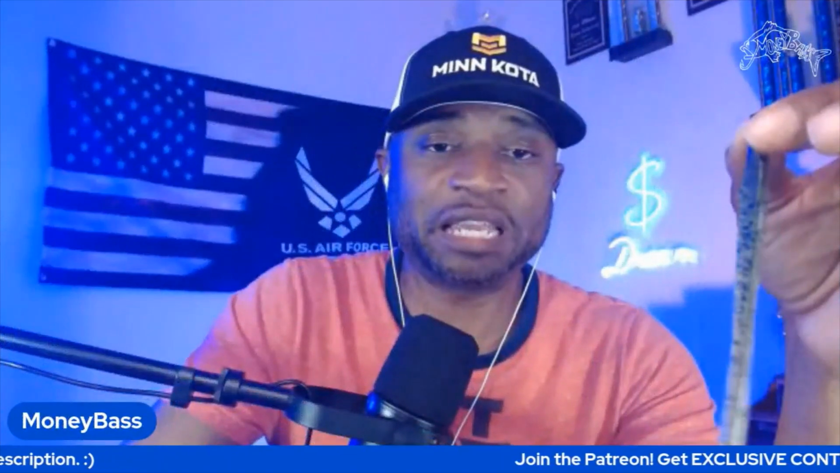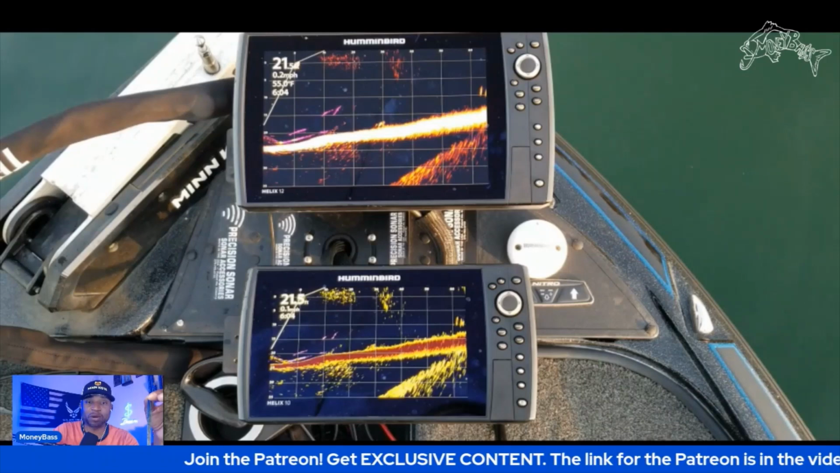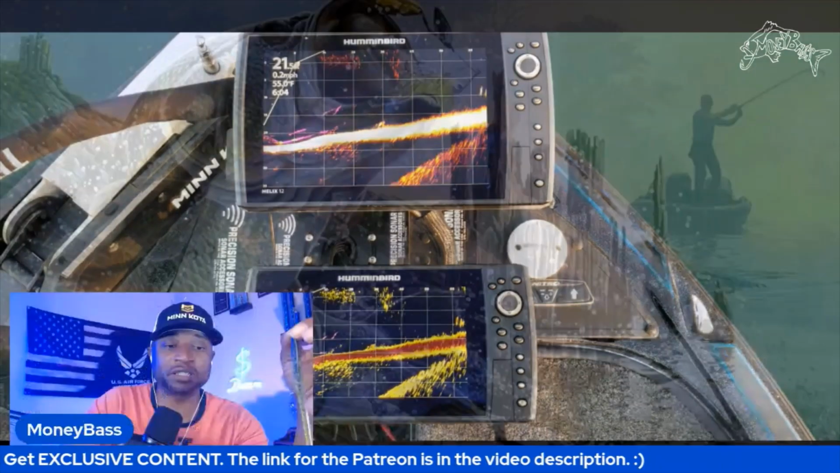All right, so this is a clear lake. Let me just pull that back up real quick so you can kind of see in the background. You can see the color of the water, but that's some very clear water that's out there.